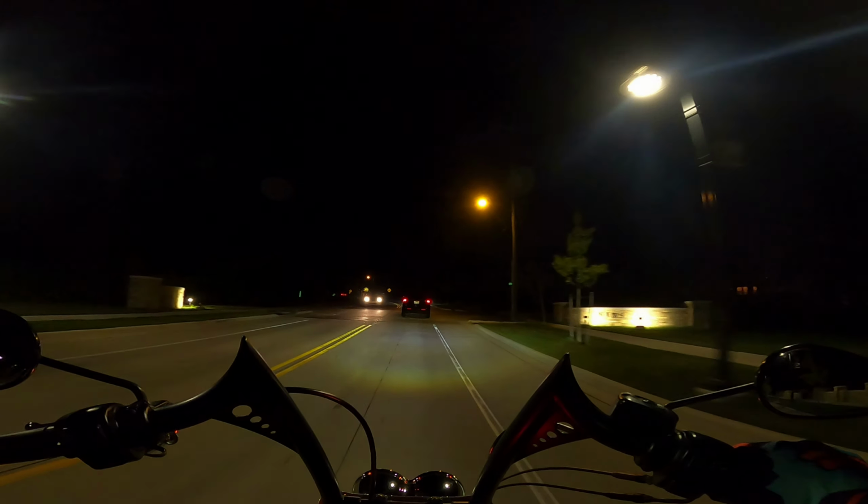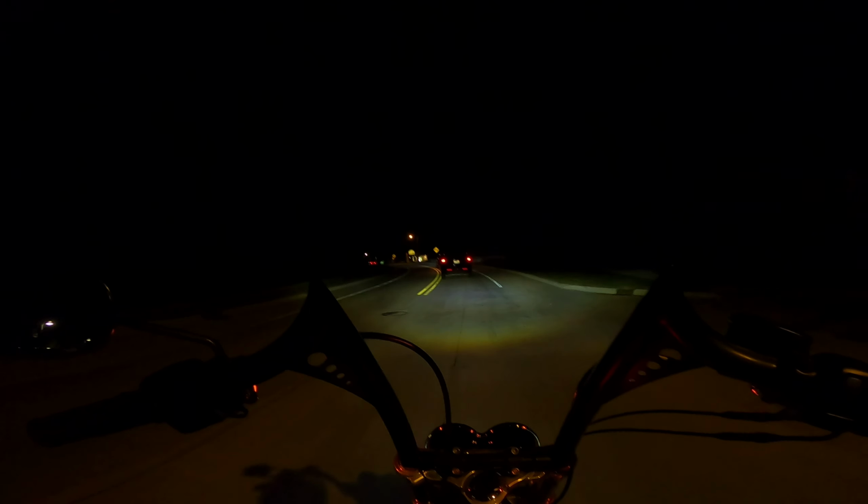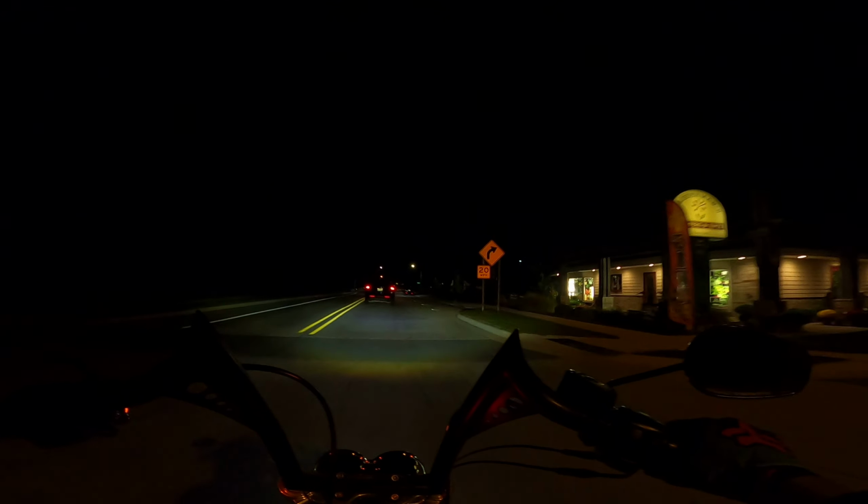I ain't got nothing against street lights, but back there it's so well lit just for people to walk around, because the bar's open late and there's some other stuff open late down there, you know. It just seems like a hassle to me.